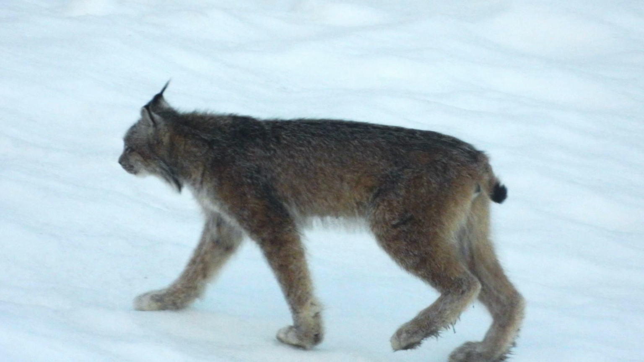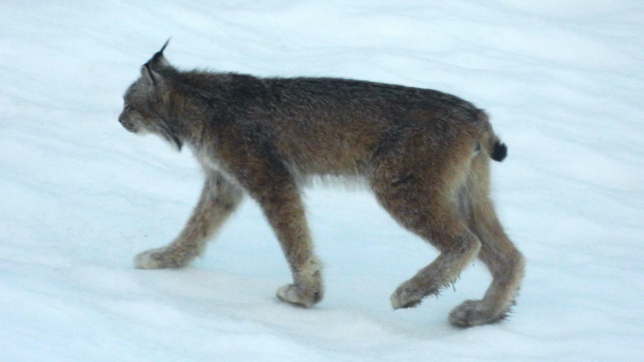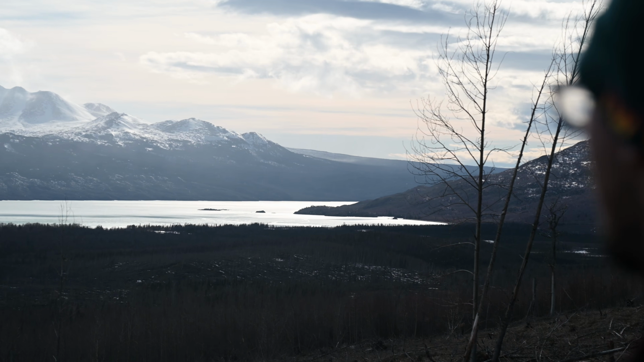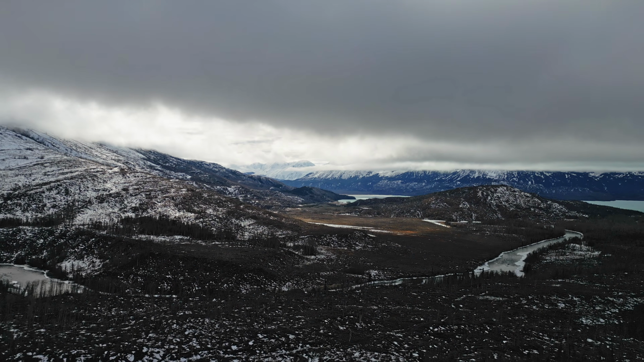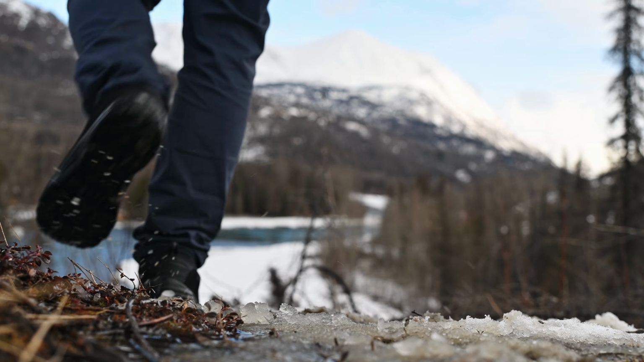One of the first wildlife species I photographed was a lynx when I was 14 years old. Ever since, I've longed to capture a more intimate photo of this animal that invites a viewer into its mysterious world. I spent the last few months exploring the Kenai National Wildlife Refuge looking for this cat.